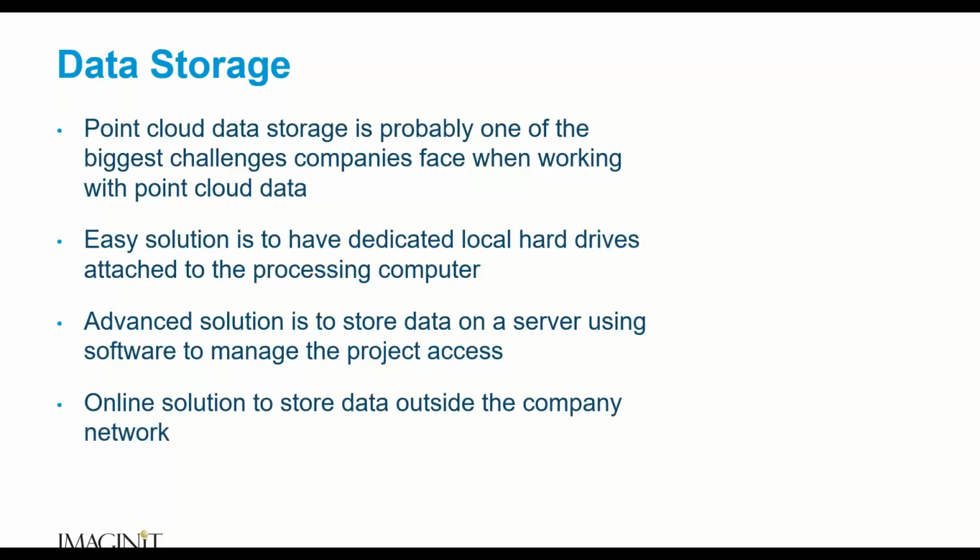All right, what about data storage? Point cloud data storage is probably one of the biggest challenges companies face when working with point cloud data. It's an easy solution to just get a small hard drive, or go on a website and buy a 4 terabyte hard drive. I've got plenty of them sitting here. And attach it to the processing computer and store your data there.